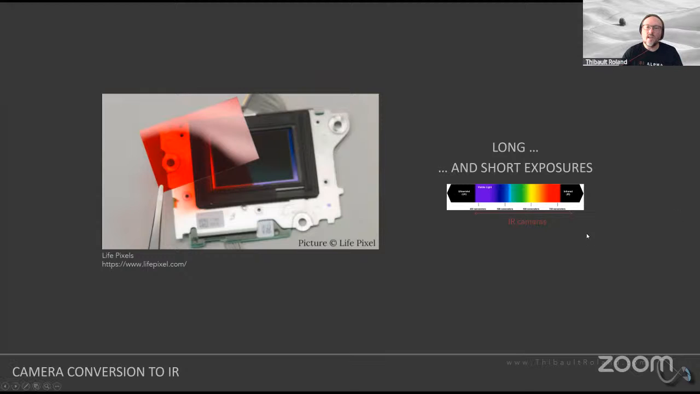But at the end of the day, what it means is that now you have the opportunity to basically have a camera that will be sensitive to all of visible light as well as infrared light, or, and again, we'll get back to that later, just a chunk of that visible light or only infrared light.